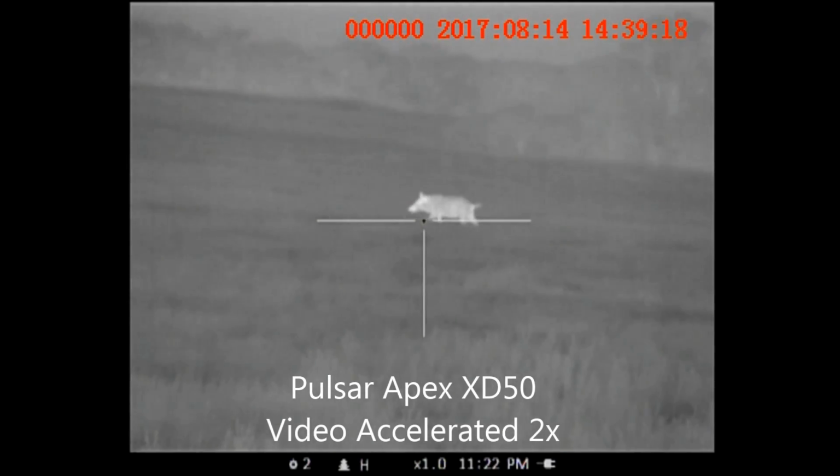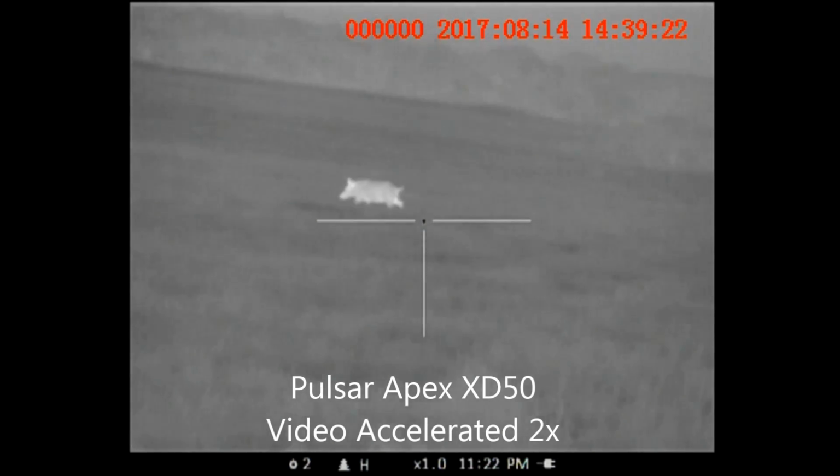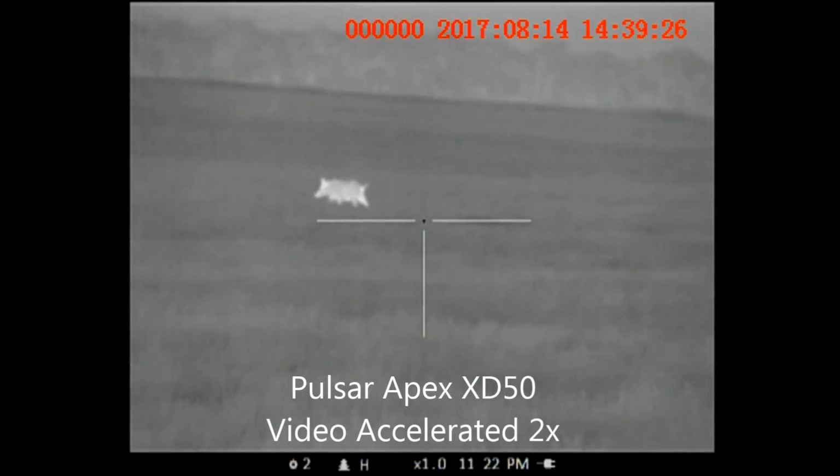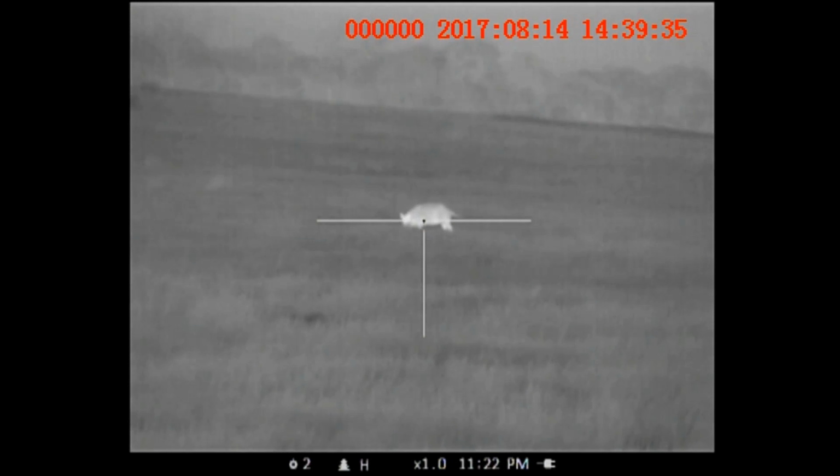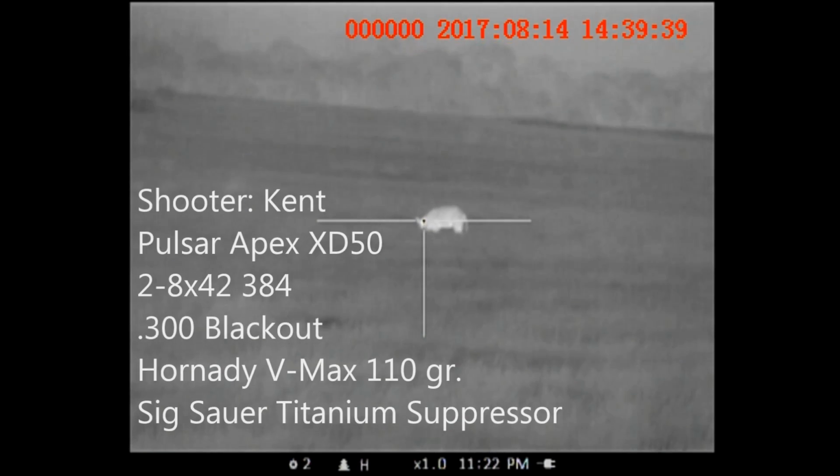Kent pointed out that he could see these hogs with his unaided eye, and I got off my scope and looked, and sure enough, we could see the hogs with our unaided eyes. So we decided at this point, this is where we're going to set up and take our shot.